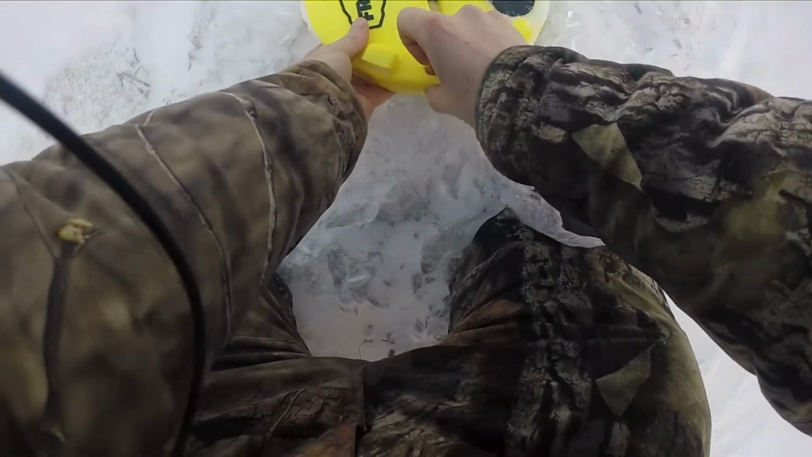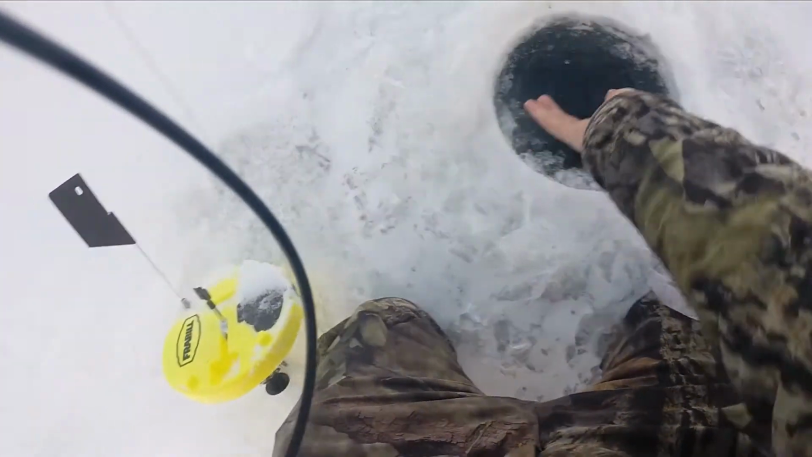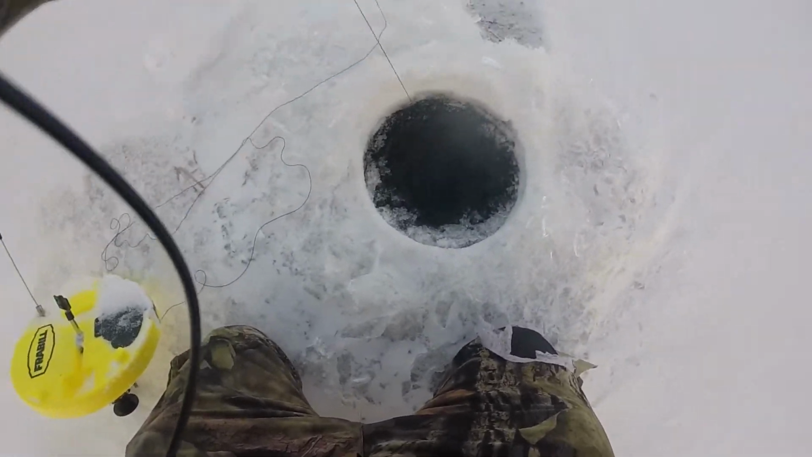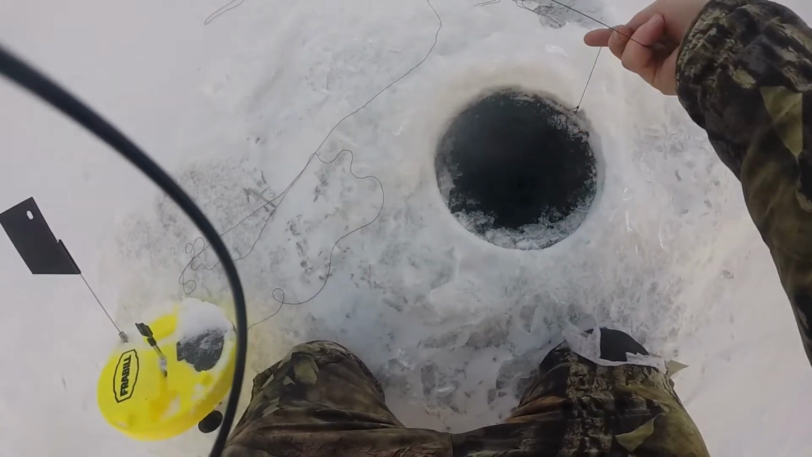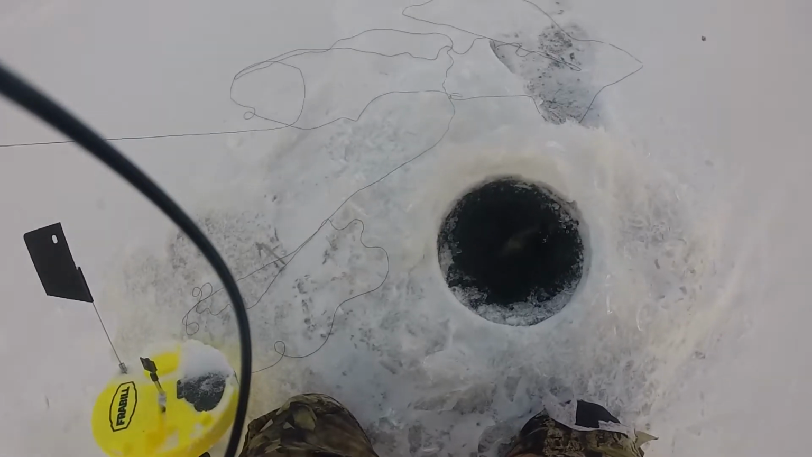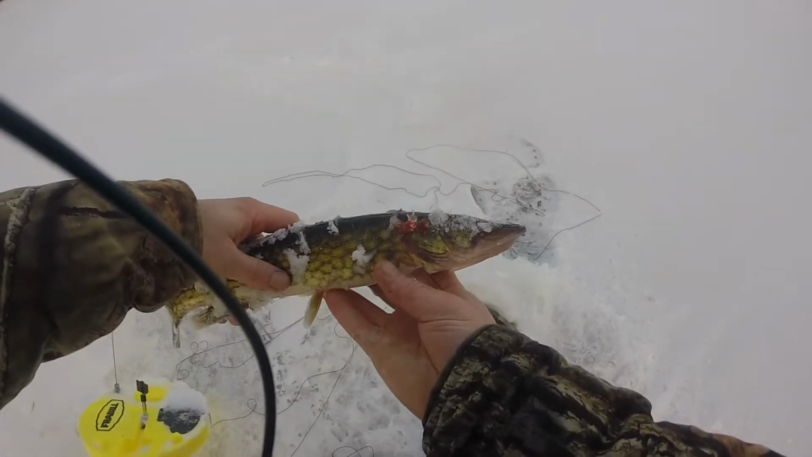Fish is still on. Please be a smallmouth. Dang it, man. Chain pickerel.